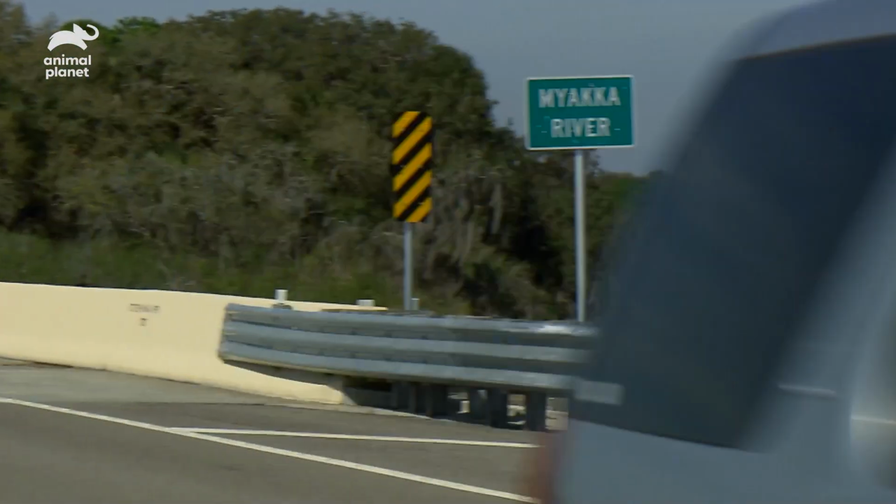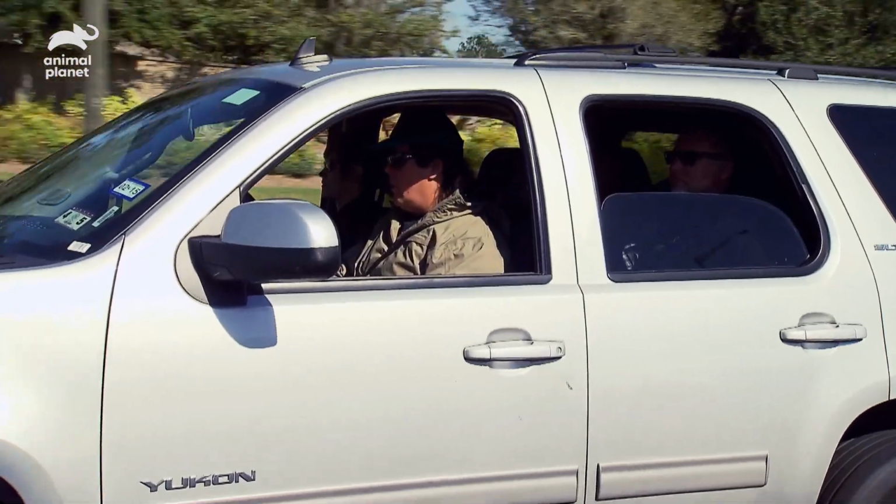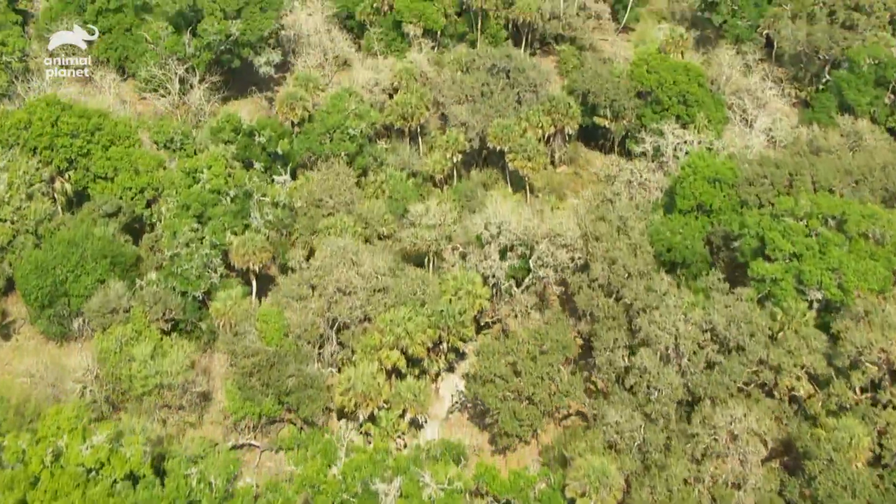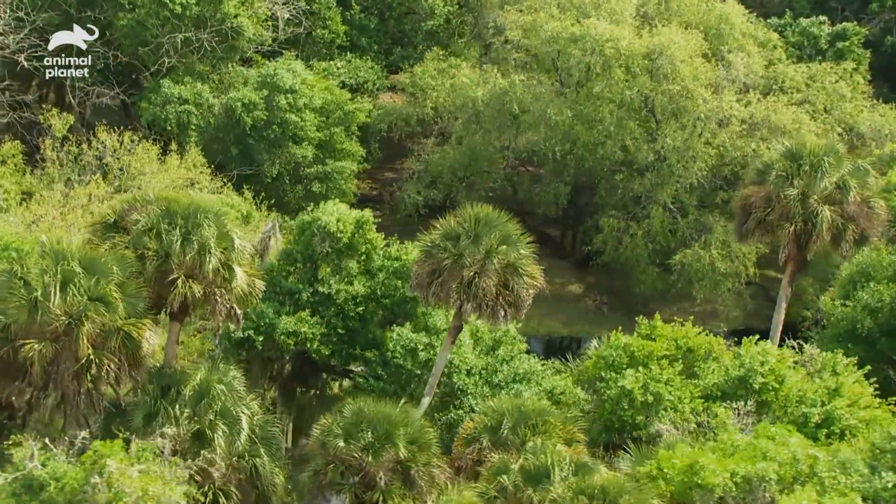The team and I are back in Florida. This is the third time we've been here. Florida is one of those unlikely places that we continue to visit. It's not like the Pacific Northwest, where there are large mountains and huge forests where Bigfoots can hide. But there are Bigfoot sighting hotspots here.